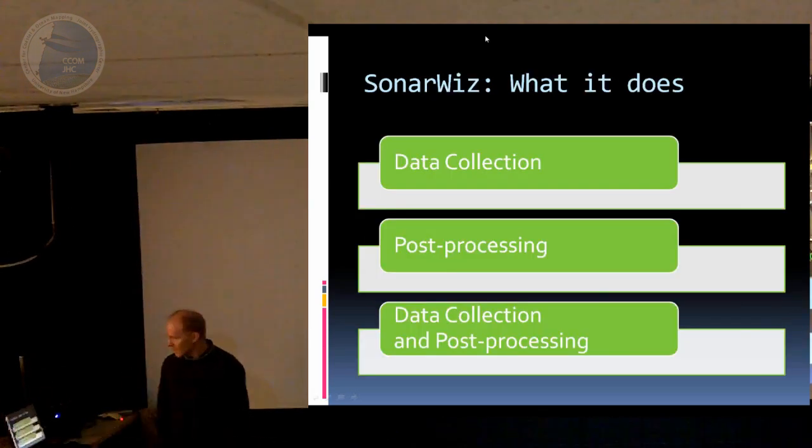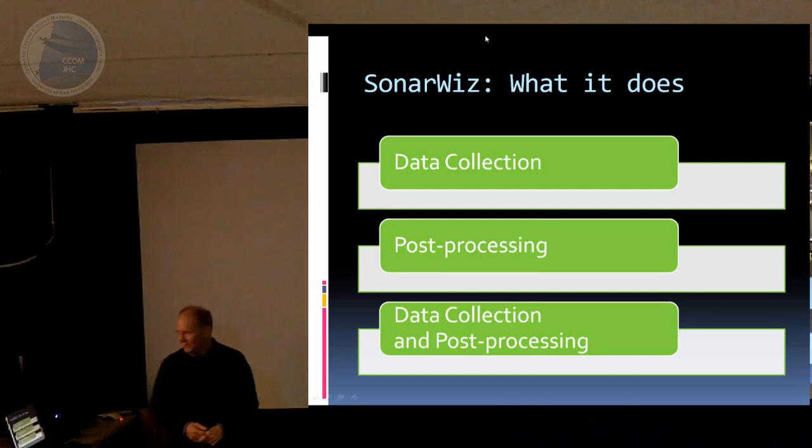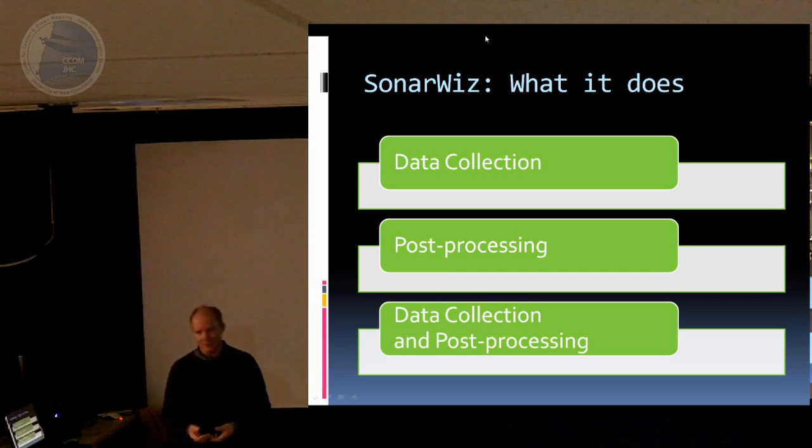Okay, so I'm going to get right into a couple more slides, and then we're just going to get right to the software. But I wanted to introduce it by telling you what you can do with SonarWiz. It's divided into 2 parts. You can collect your data with it, or you can process the data with it. That's the big division, and the 2 ways we both sell it and support it.